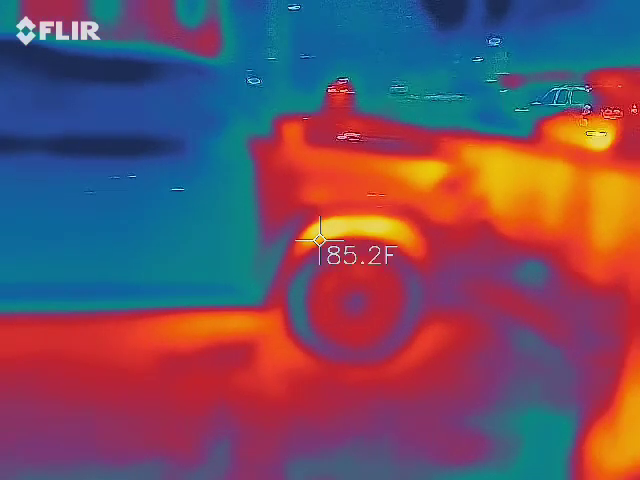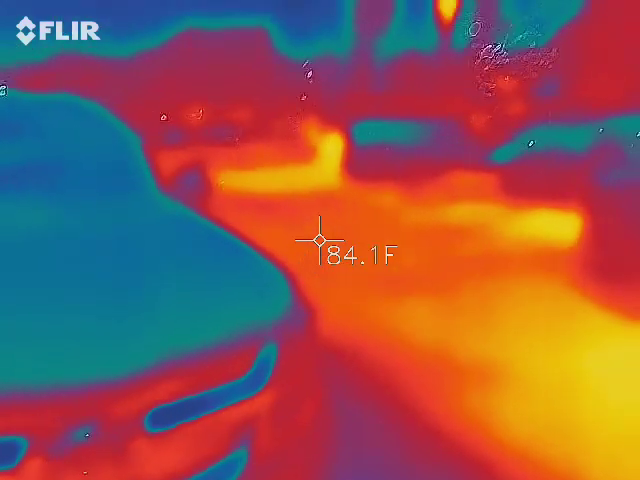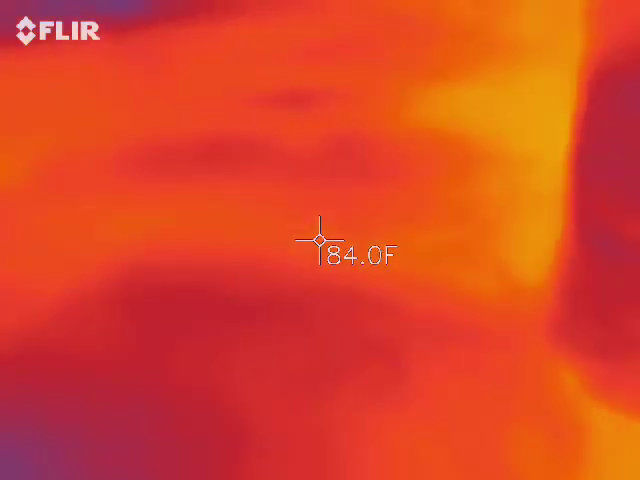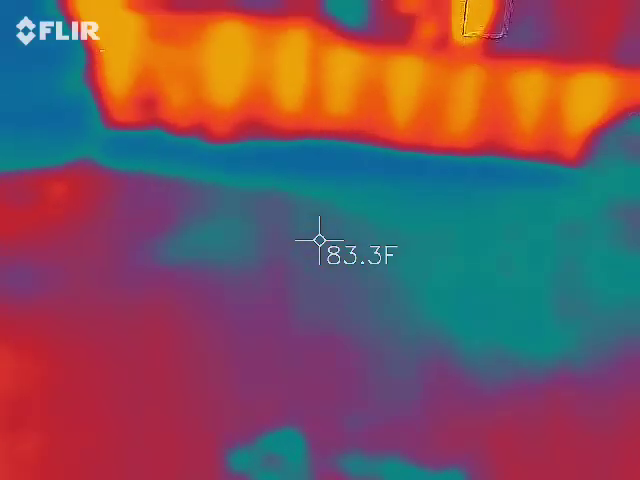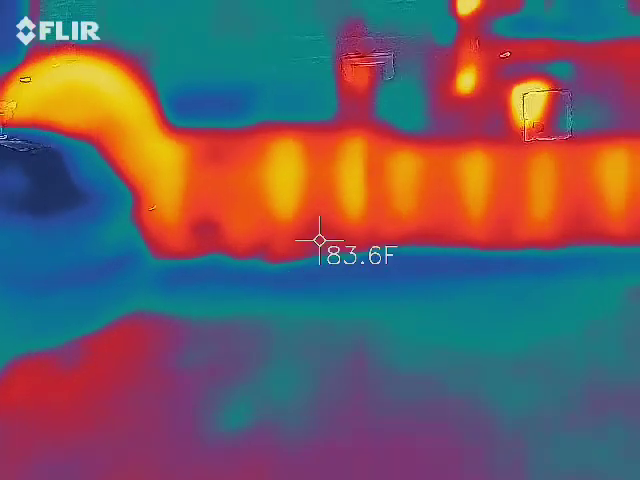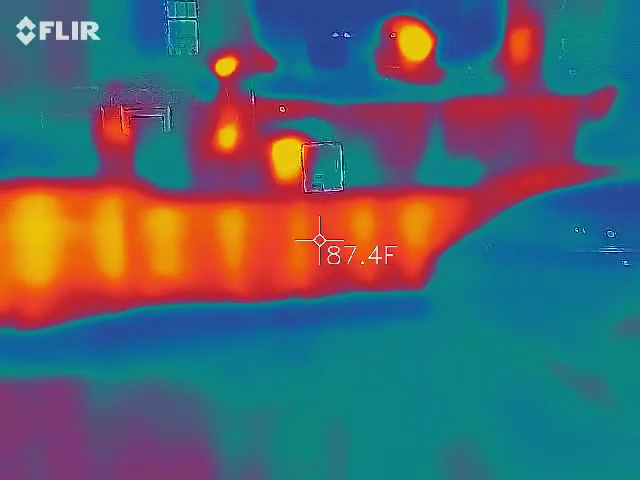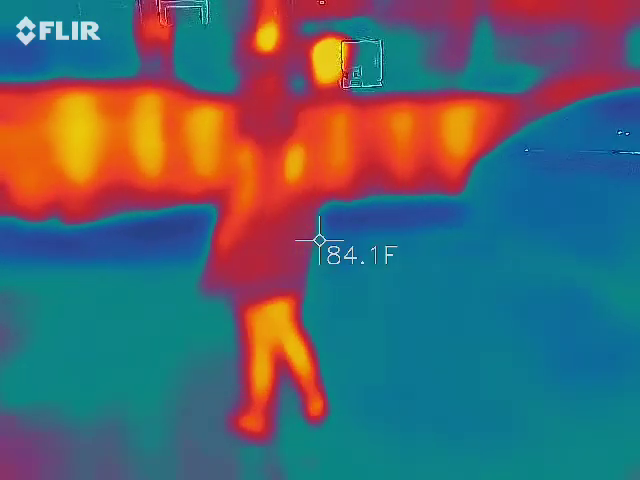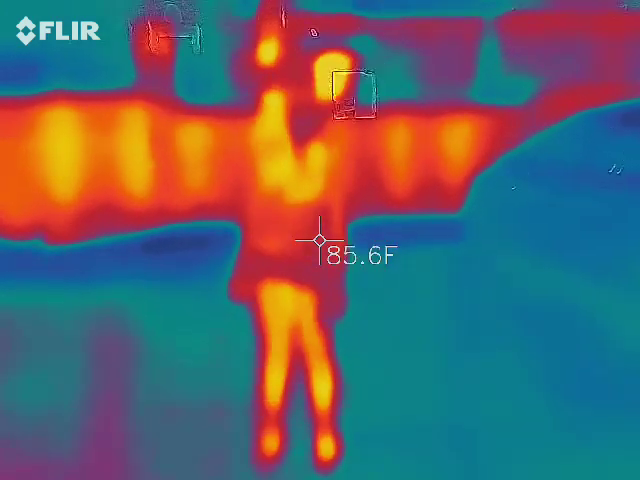It's hard to use this thing when you can't touch cars. Yeah. I don't know. We're doing this corner. Can you see them behind me? No. Nope.